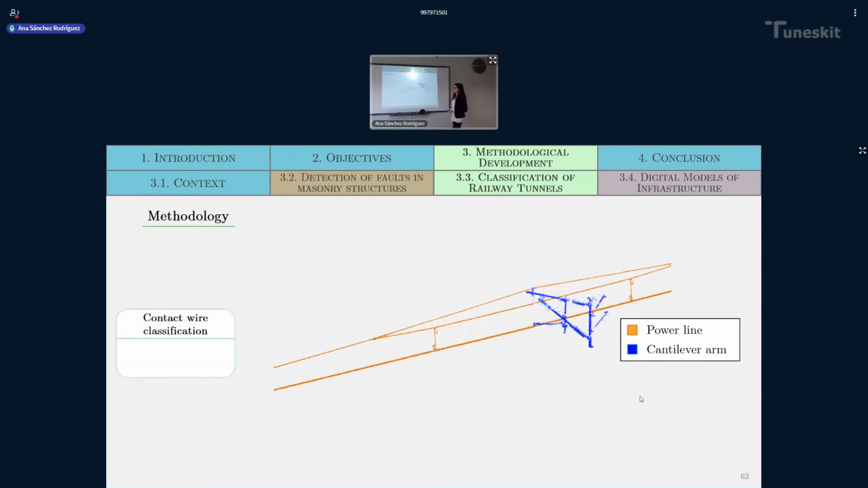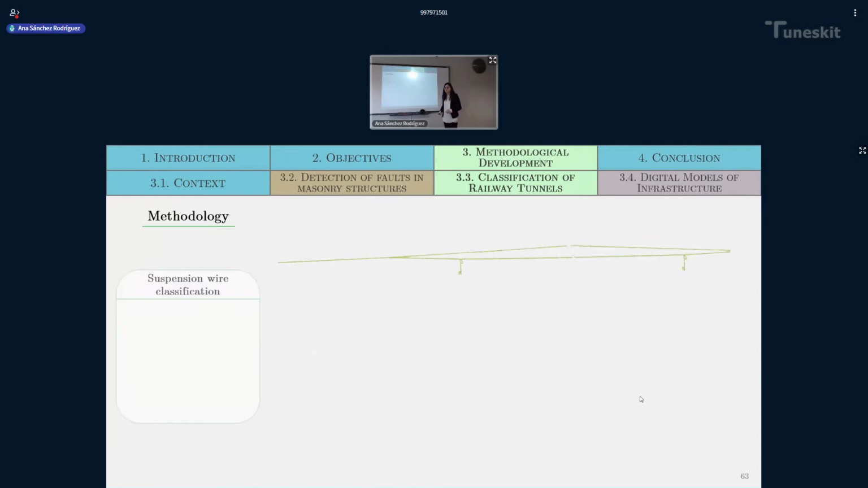Now, what we want to detect first is the contact wire, the one at the bottom. We work with the power line point cloud and we apply RANSAC to fit a line to this point cloud. And with that, we directly obtain the classification of the contact wire. The next step would be to classify points belonging to the suspension wire.